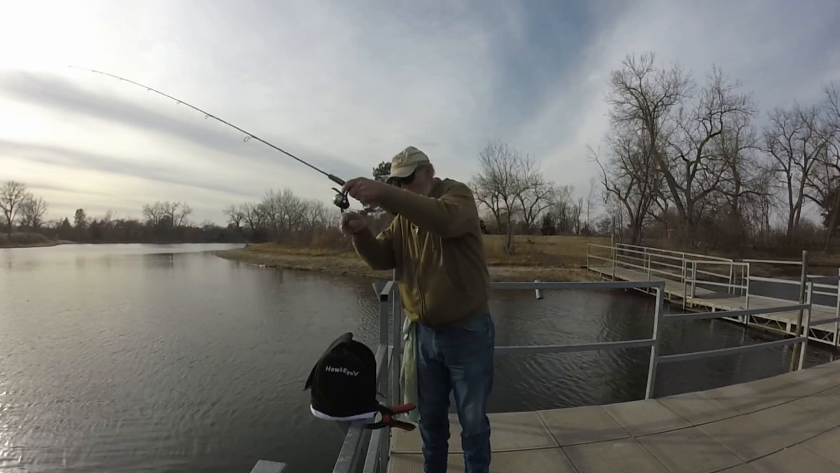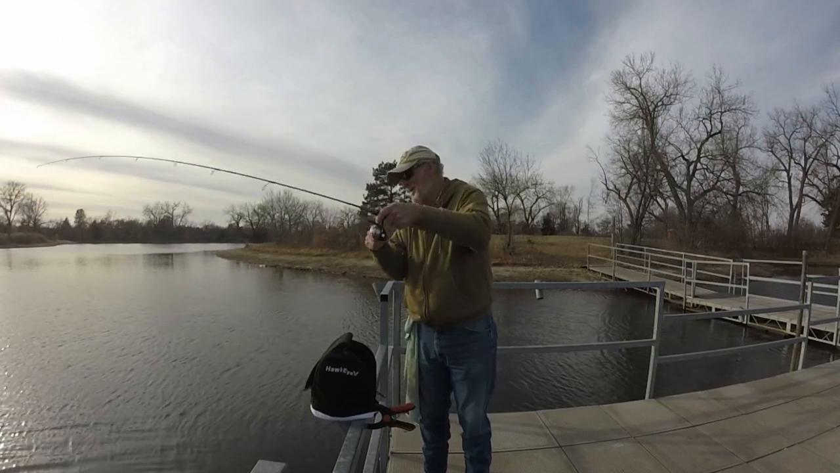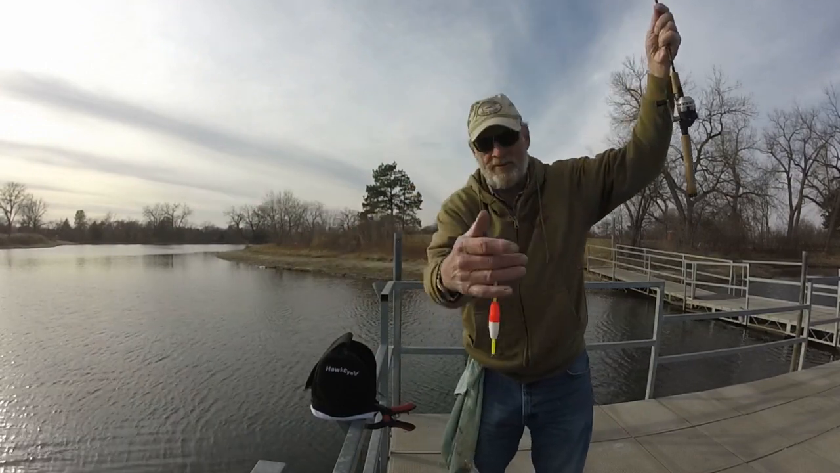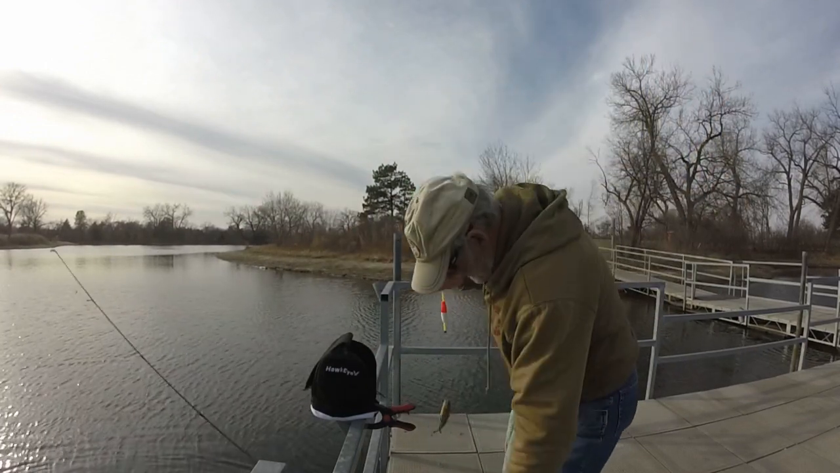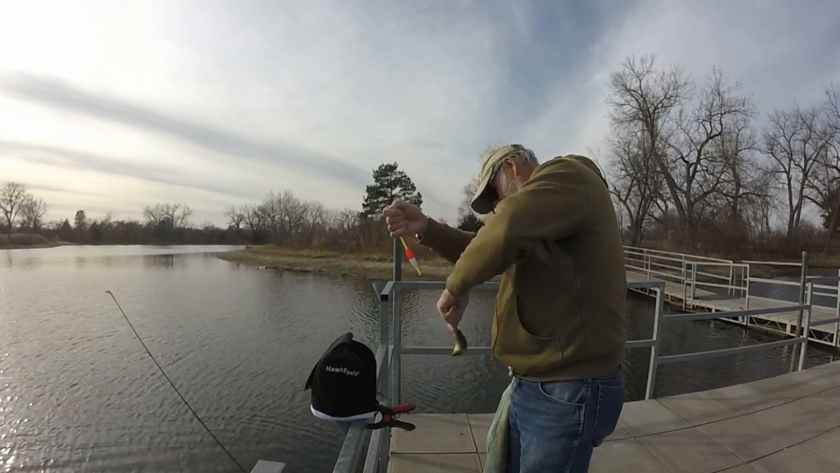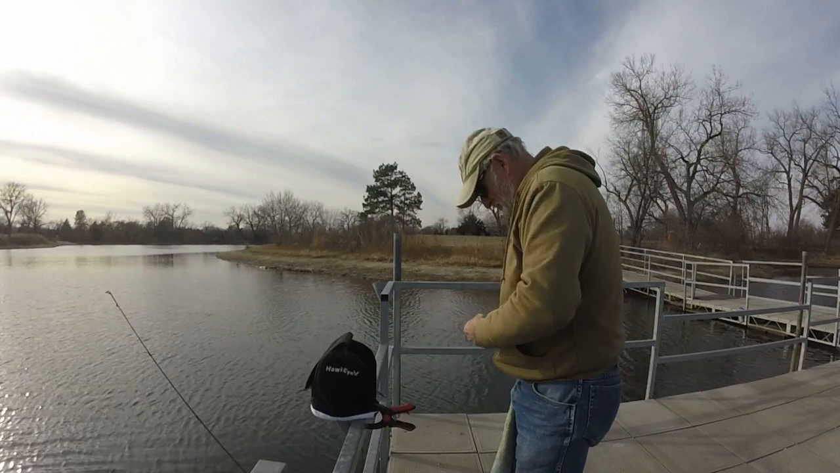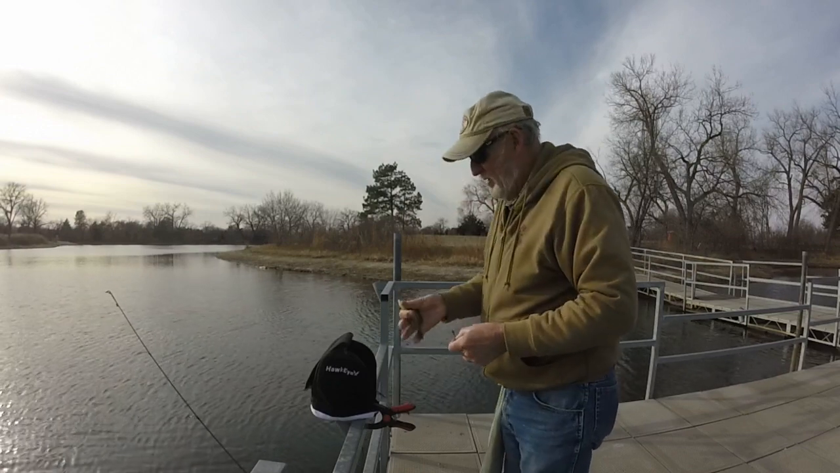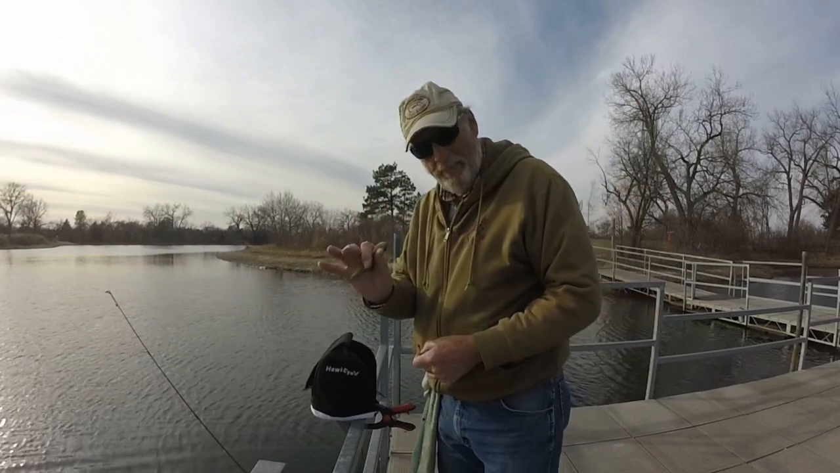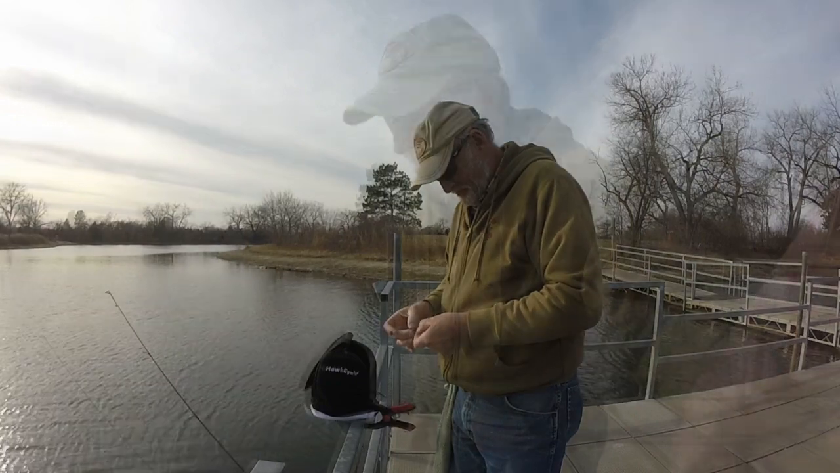There we go. Oh, that one's real little. That one couldn't even get the bobber to go under. You were so little, you couldn't even get the bobber to go under, could you? That's not big, but again, it's December and I'm fishing, so I'm happy.